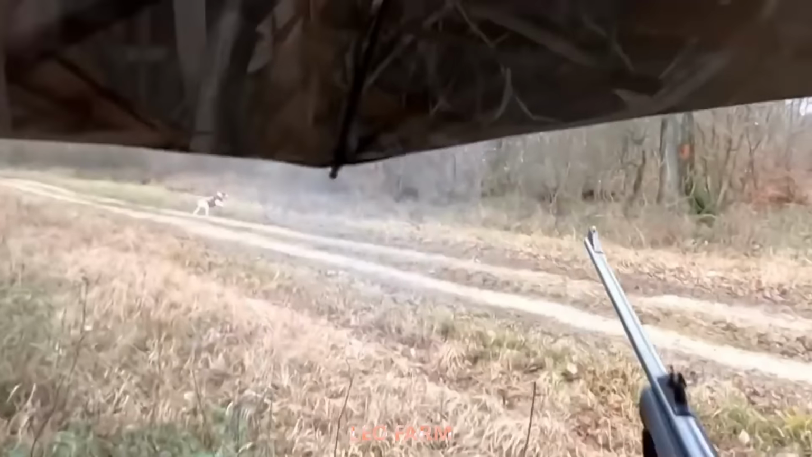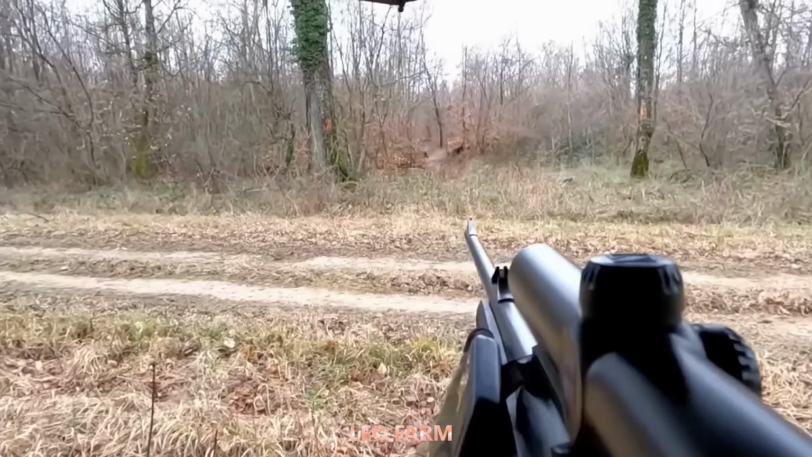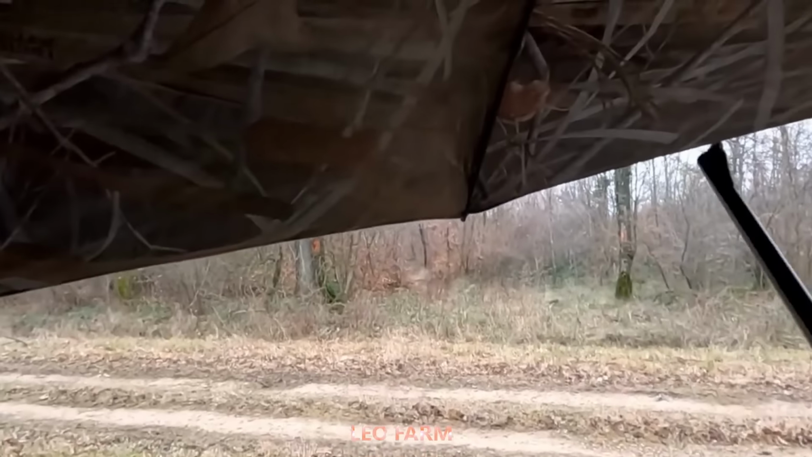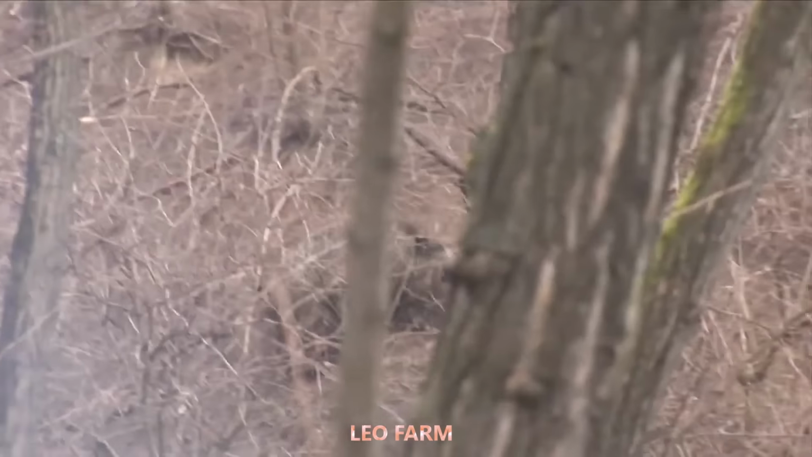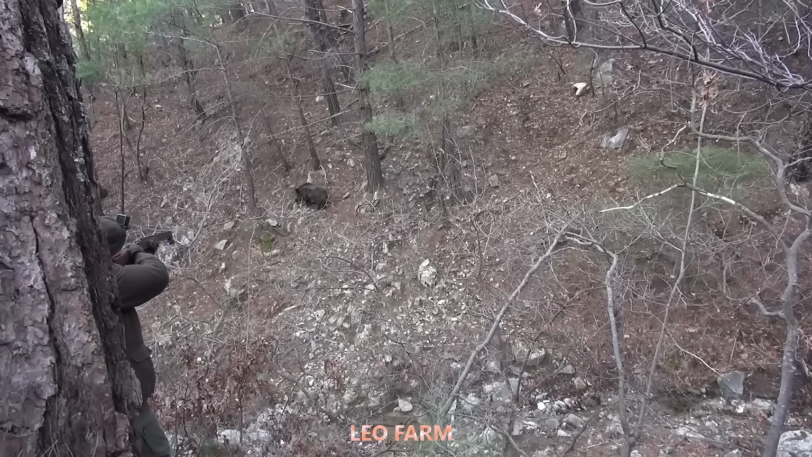Thomas quickly realized ambush tactics wouldn't cut it anymore. He led his team in a direct push, relentless and fast. Shadows scattered. The team pursued without pause. One after another, the boars were brought down in a storm of gunfire and barks.